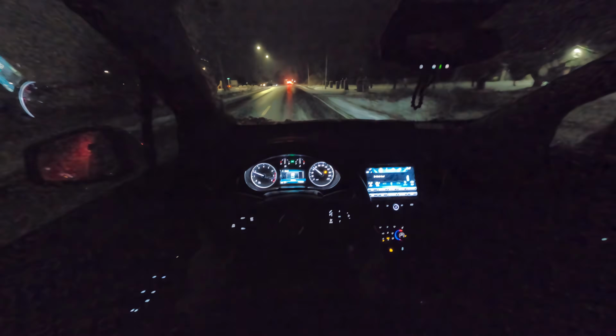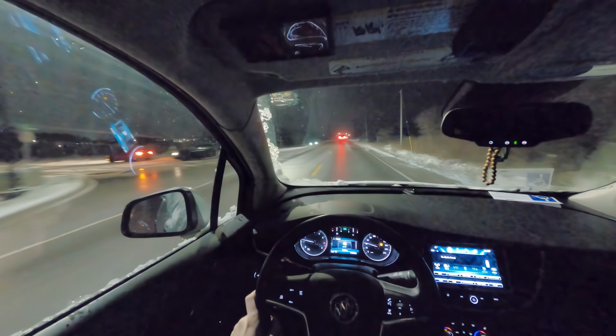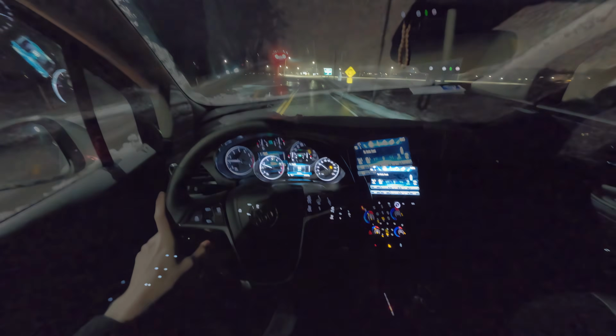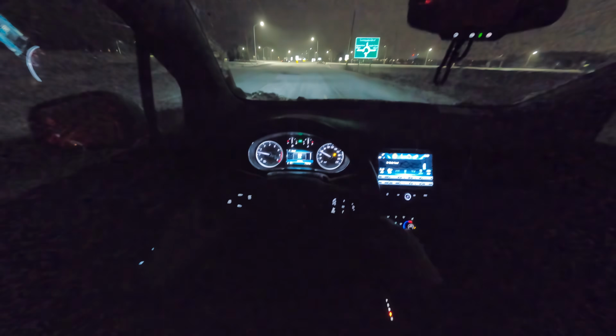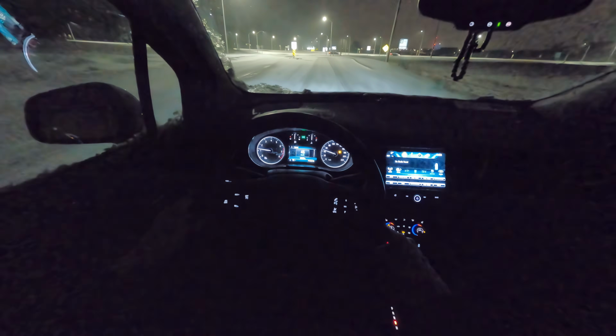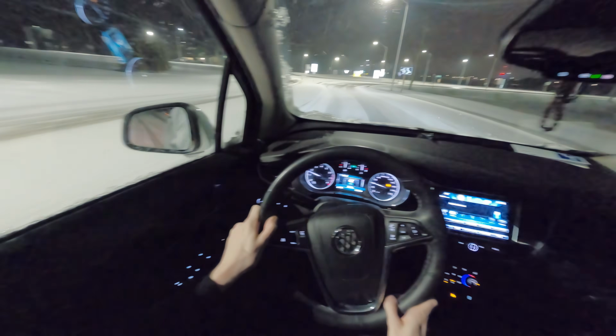What's going on up here? Oh no, someone's, oh, that's really not good. I did check with that gentleman, and he is all right. The tow company is on the way. Otherwise, I would have gone home and just grabbed the Palisade for him. But he was all right.